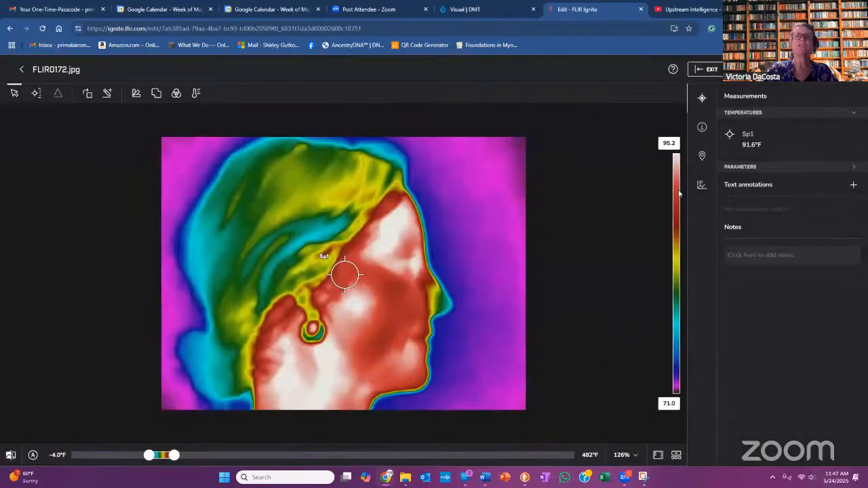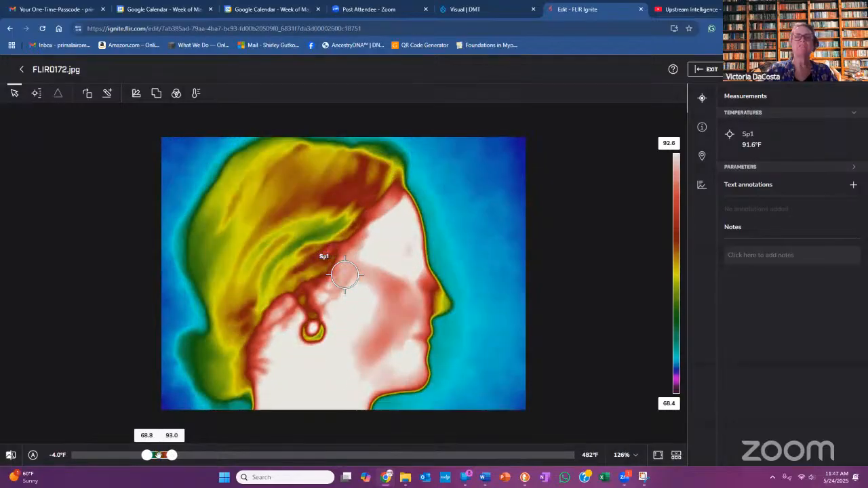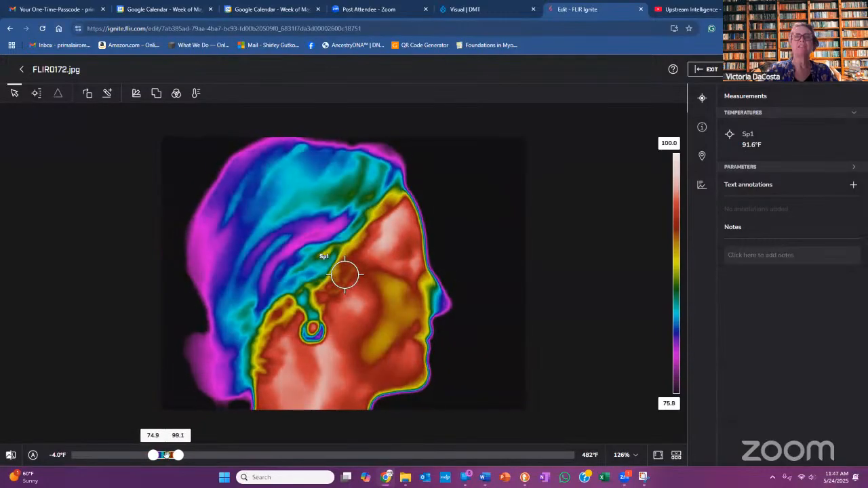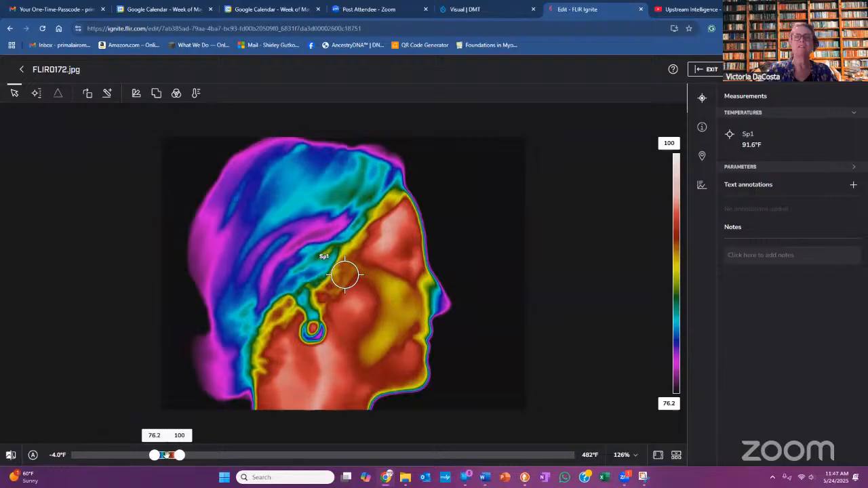And below you have the contrast, below where the two dots are. Yeah, I put the hand in the middle between both of them and slide it to the left and to the right. So slide it to the left a little bit. Yeah, there you go. Slide it to the right. Okay, there. A little bit more. Yeah, now you're getting some more contrast.